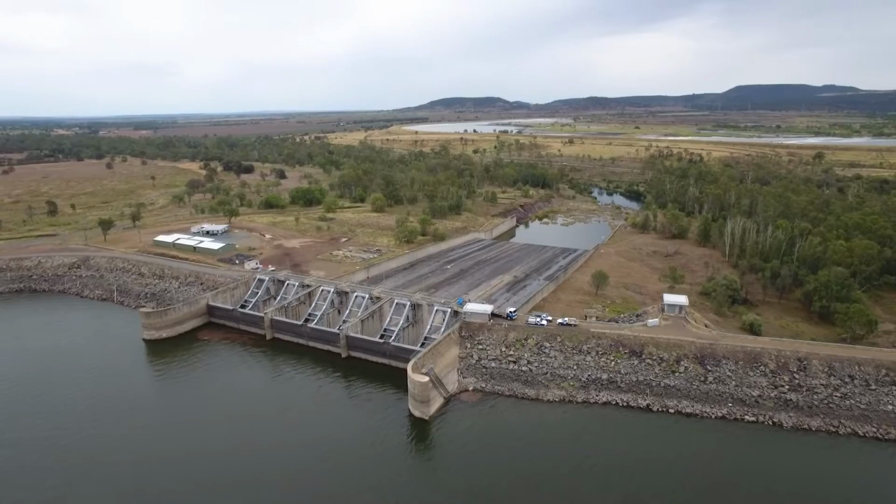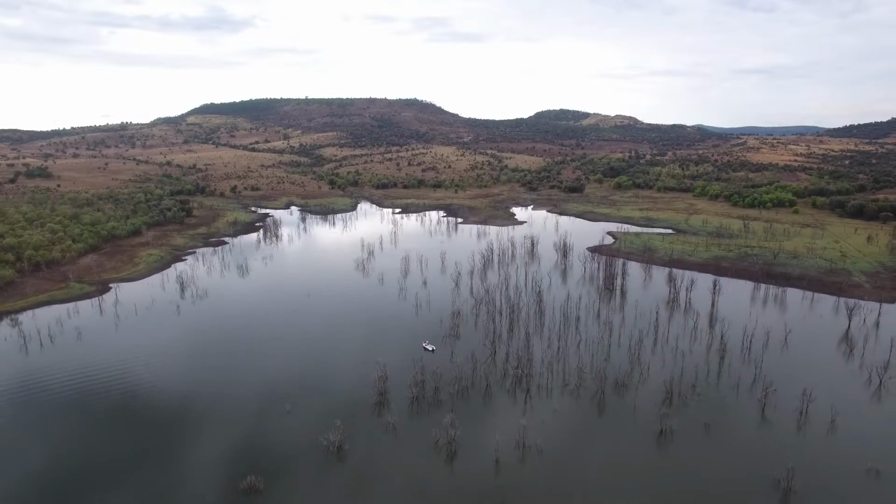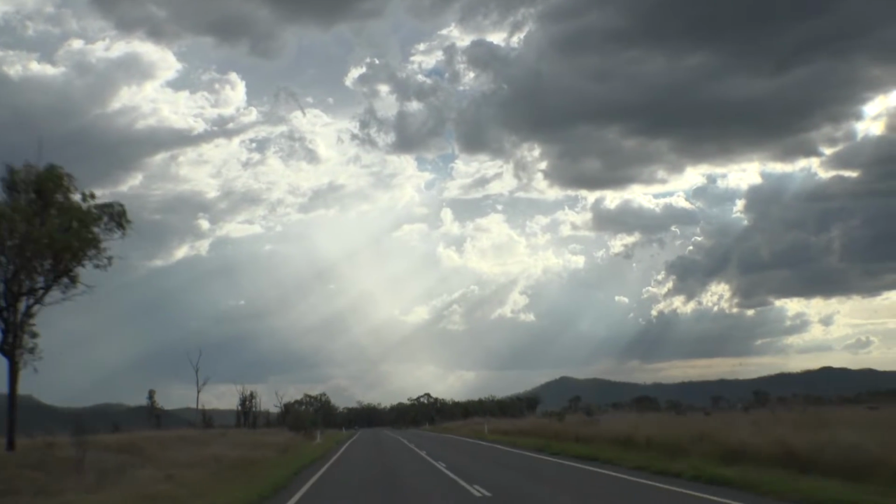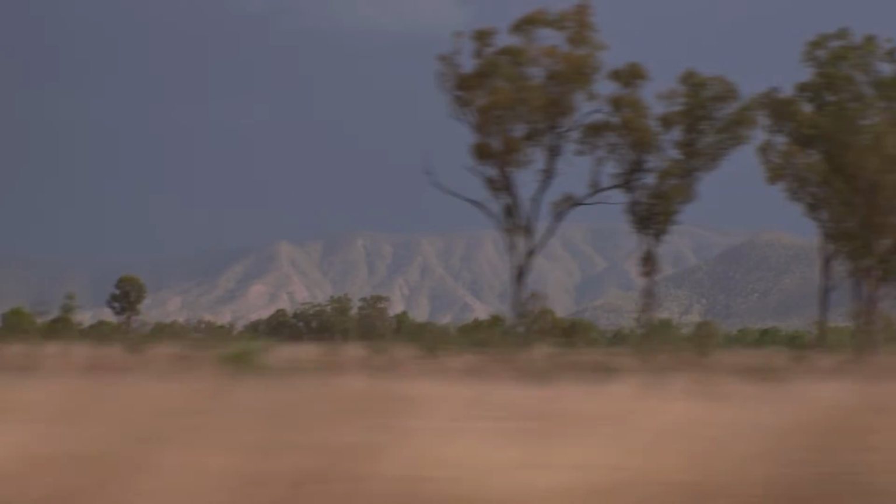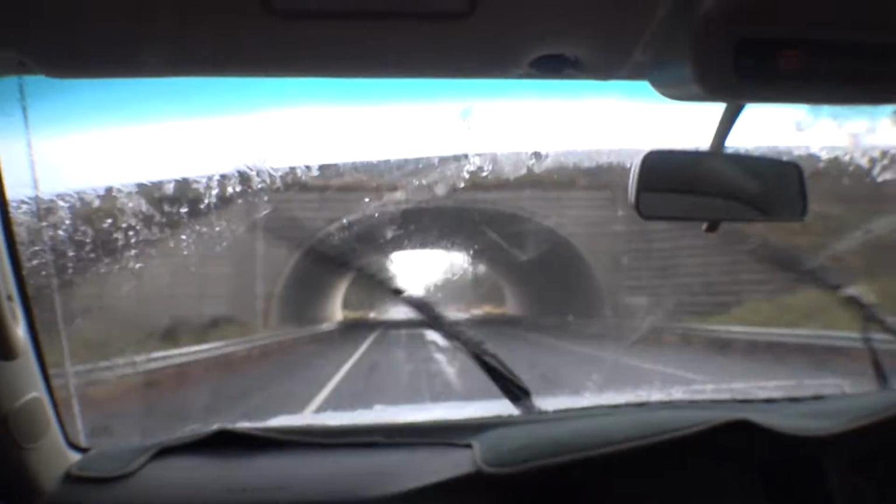Callide Dam is located just outside of Biloela, which is in the Banana Shire in Central Queensland. We've turned up, as you do, just as a wild weather front is approaching. And as much as I'm looking forward to getting straight on to fishing, I think Huey might have other ideas.